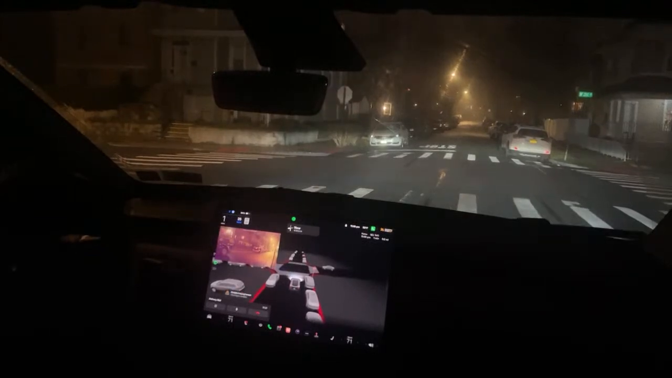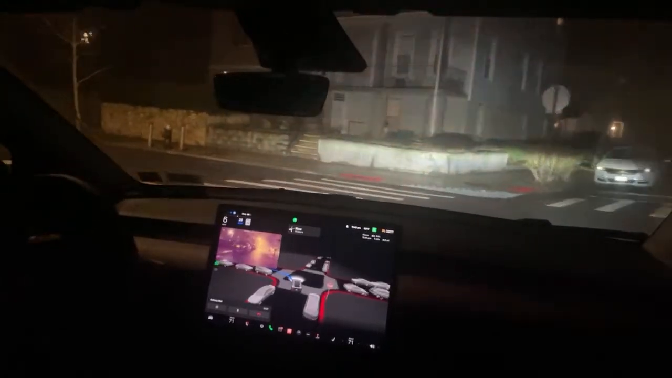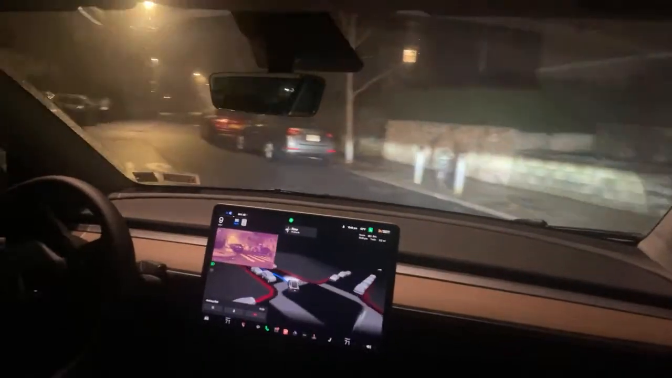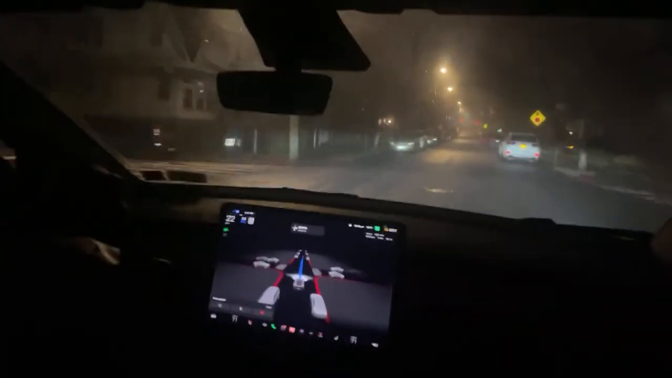Coming to a complete stop at the stop sign. 1 mile an hour. A little bit of a California roll. Ooh, there's a big raccoon over here. Let's see if it stops for the raccoon. That would be crazy. No, it didn't come out from under the car. Thank goodness. I had my foot hovering the brake just in case. All right.